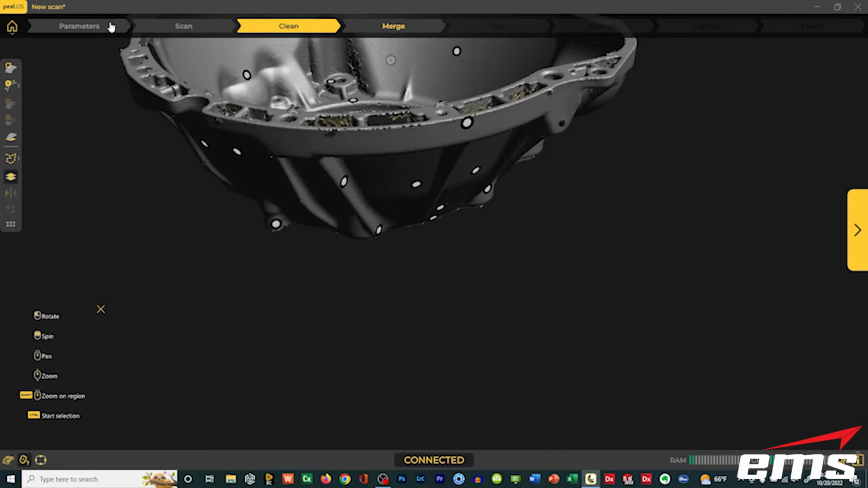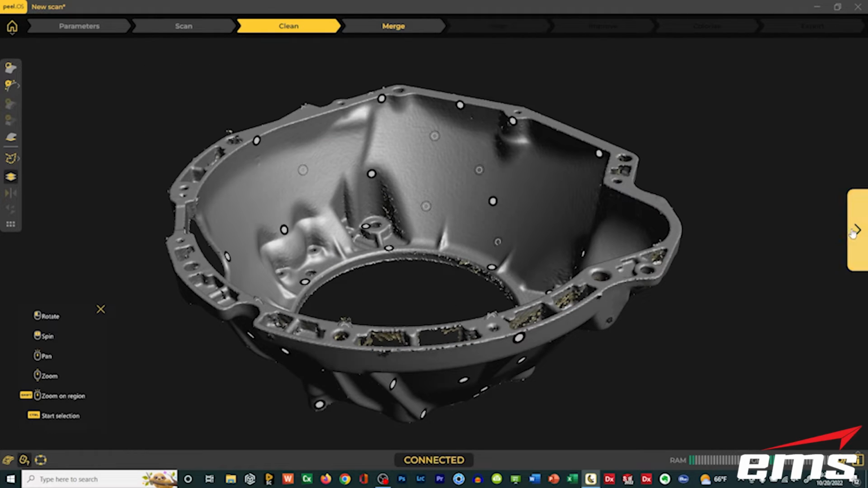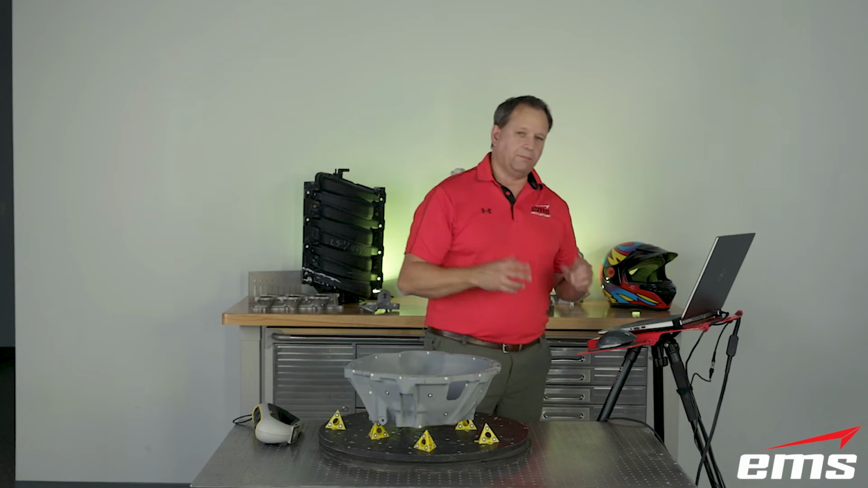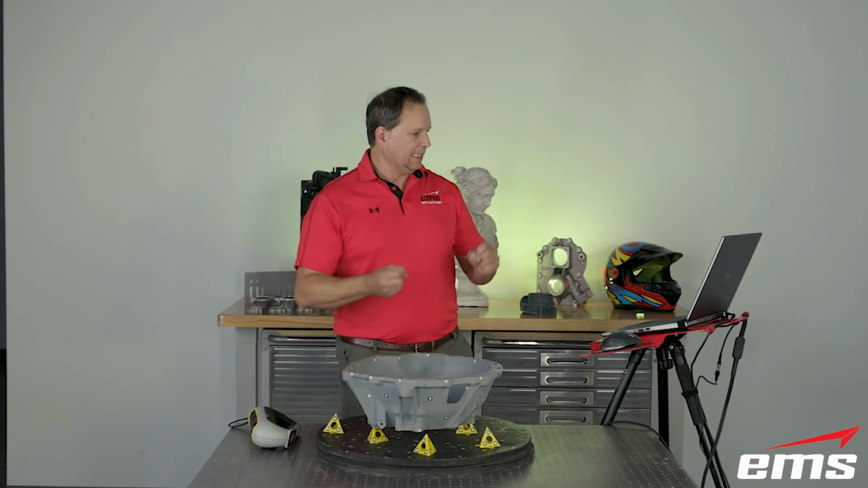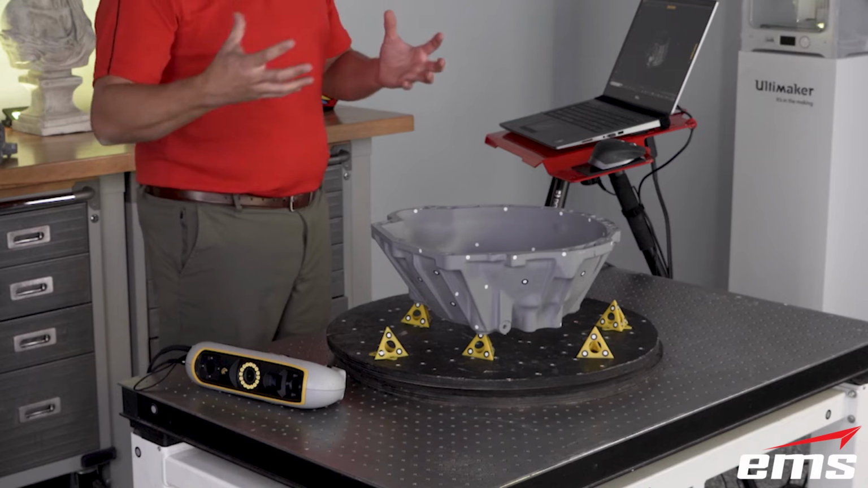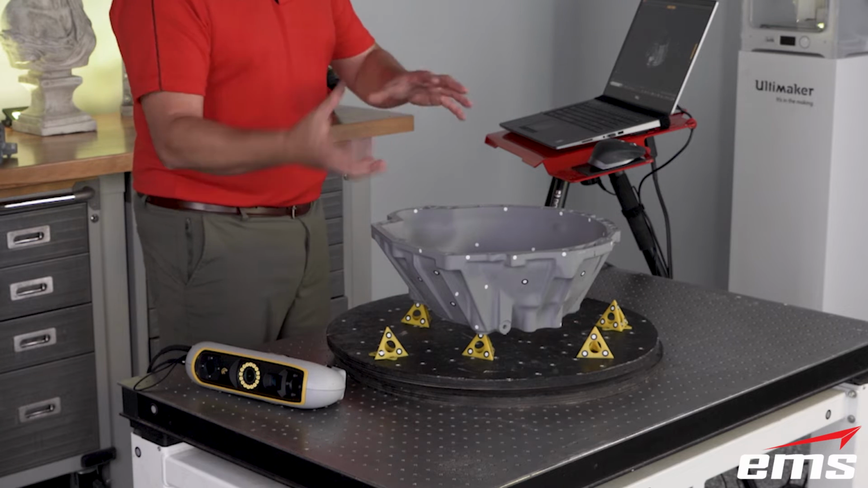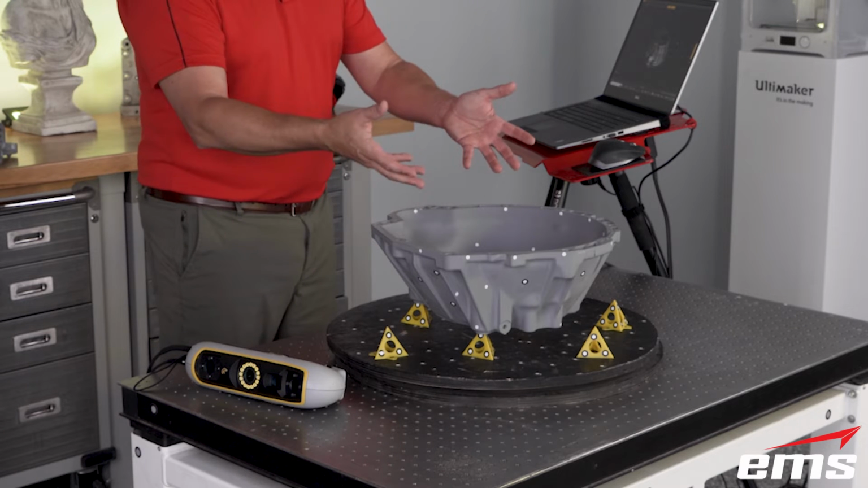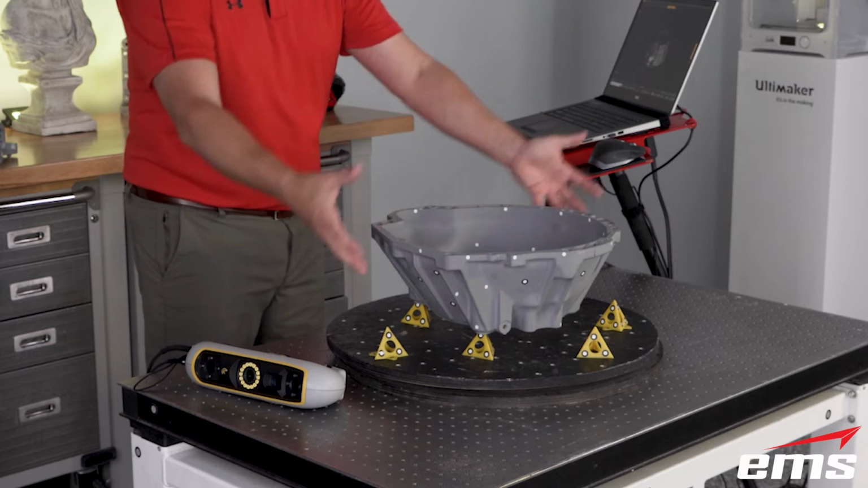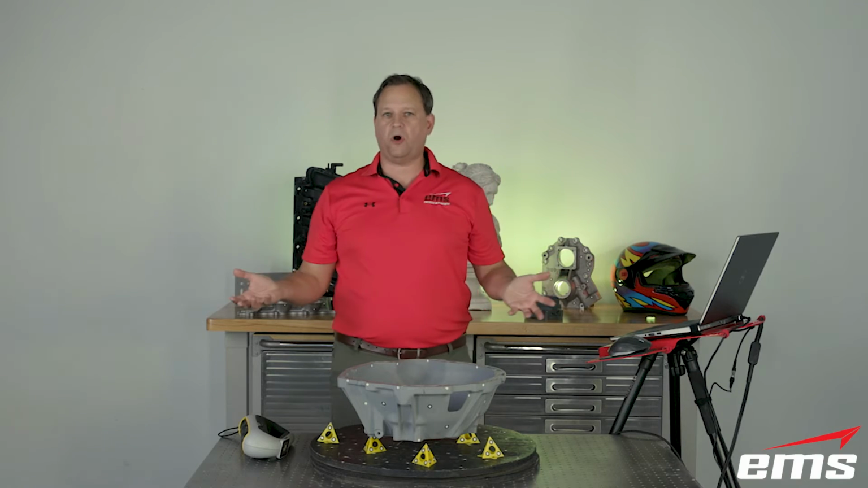Along the top here you can see we've set our parameters, we did our scanning, and now we're in the cleanup. Next we're going to hit the next command and go to the merge. What's really nice is it's already done. The merge command will look at your part and try to match up targets. We had targets on the side when we scanned it flipped over, and then when I flipped it and scanned this side, I also scanned out here. So it can line up those targets for us automatically.